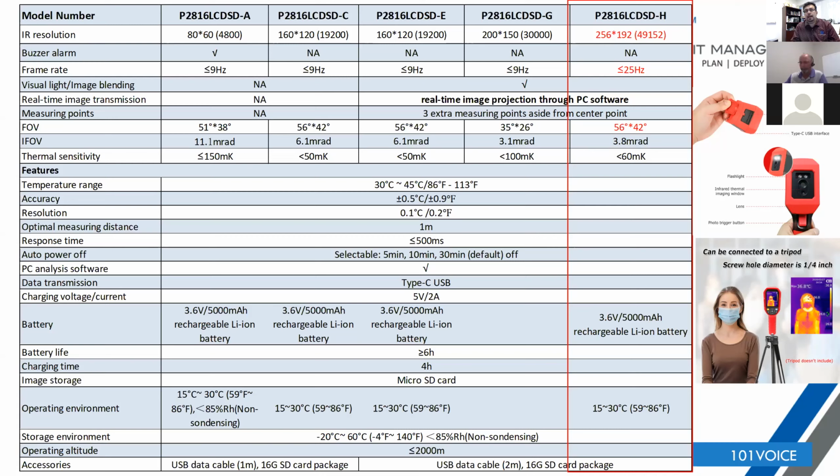That is their product that is much more capable than the rest of them. It has a higher accuracy. It has a much wider field of view, so it can capture more people as they come along, and all in all, it's a better product.